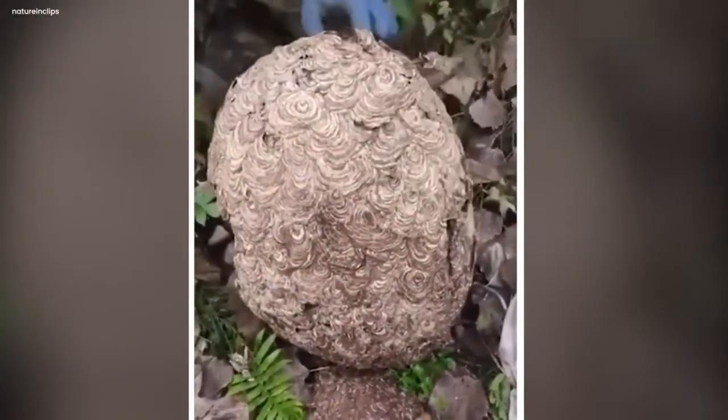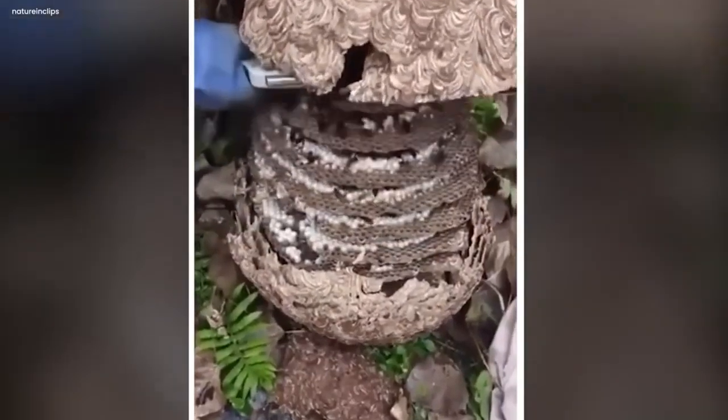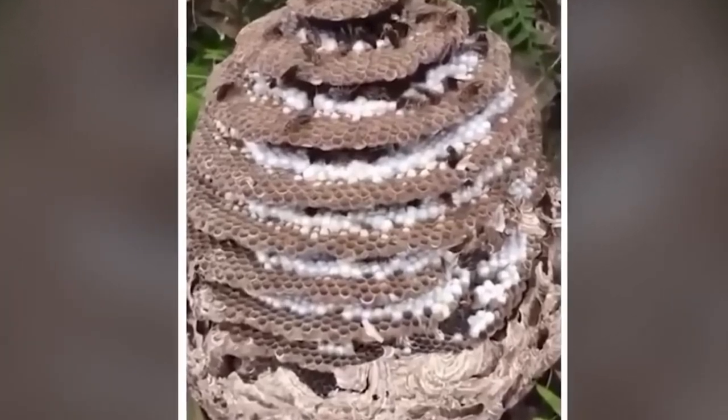When he cut the nest, a very peculiar and mysterious scene happened. Inside the nest, a honeycomb appeared. There were many wasps around it. They were large in number. It was a very natural scene of this honeycomb.